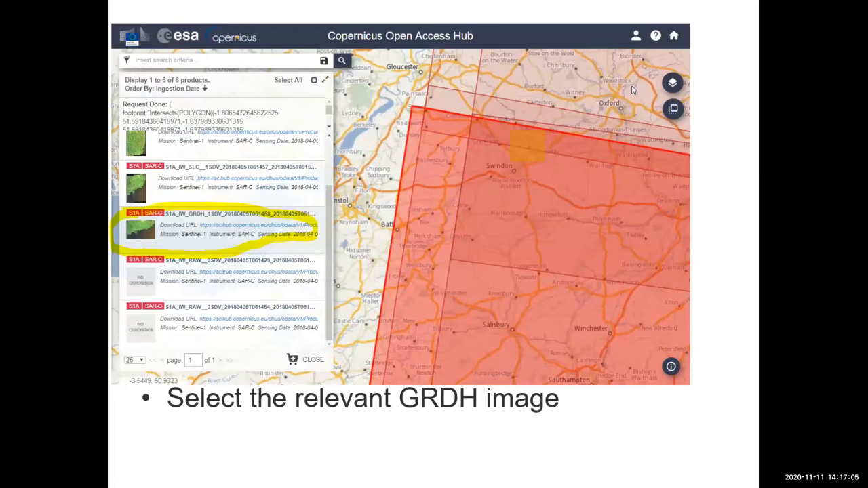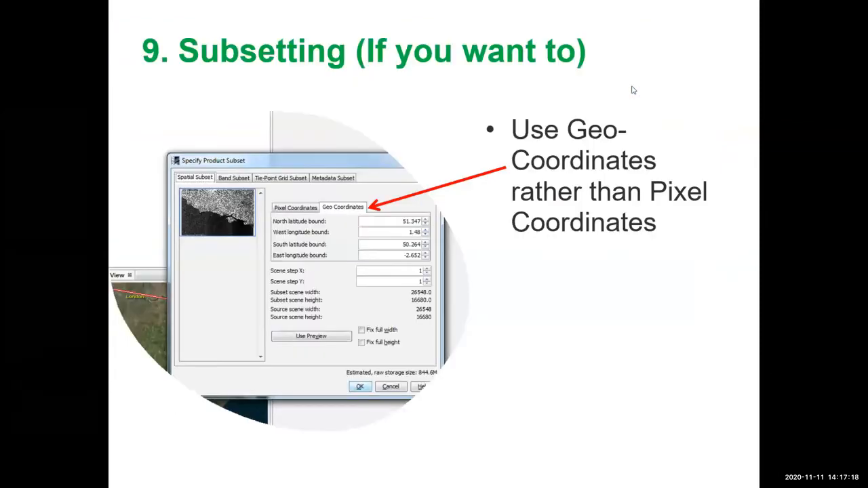I think I'm going to skip through these steps. Really, it's a step-by-step guide in some ways. Well, this is just an image of the ESA Sci-Hub, then subsetting using the SNAP tools.